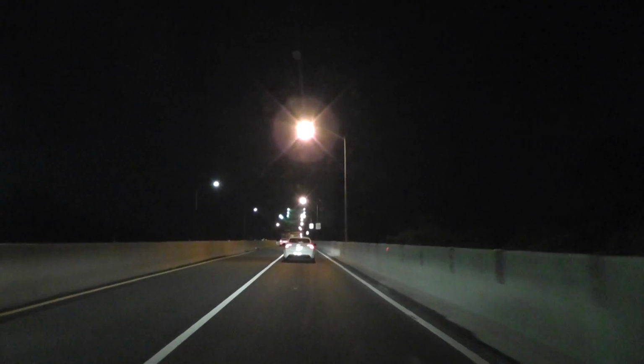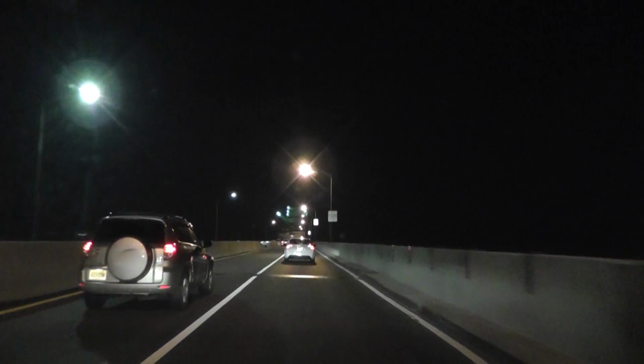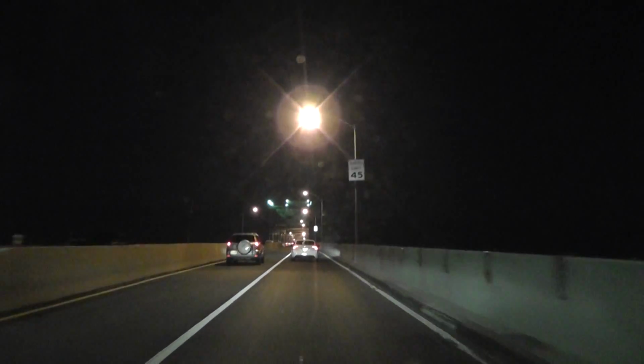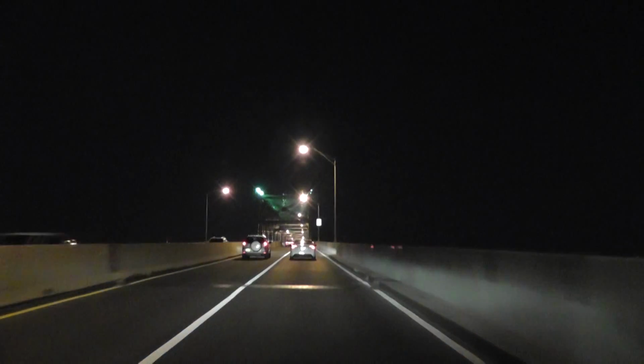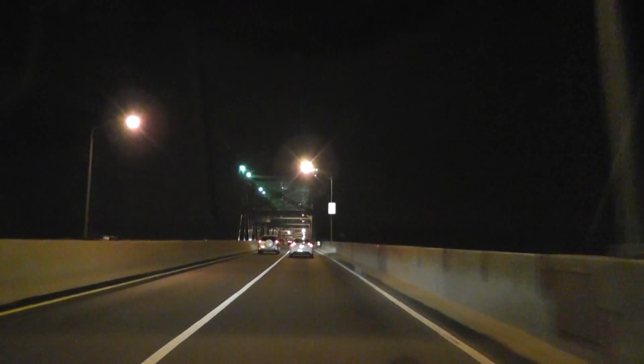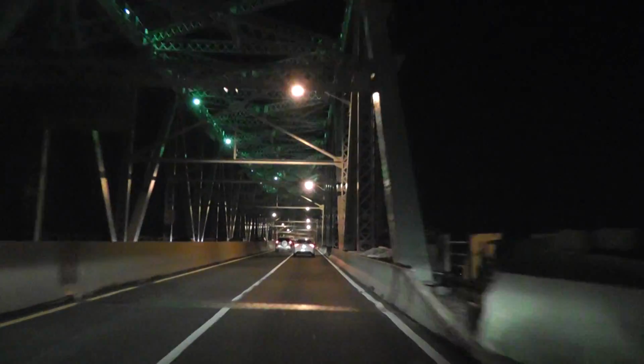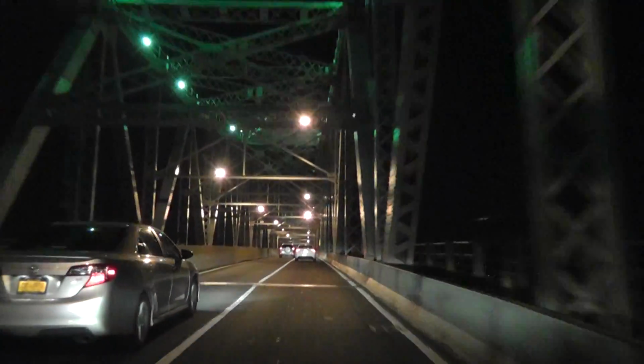I'll drop the speed a little bit. I'll correct the cruise control a little bit. We'll be going 45 as per the speed limit, by the way. I would go a little faster, but I just don't want to change lanes, and this guy in front of me is going 45 or maybe 46, so I'll just keep going that way. And we're crossing another water,